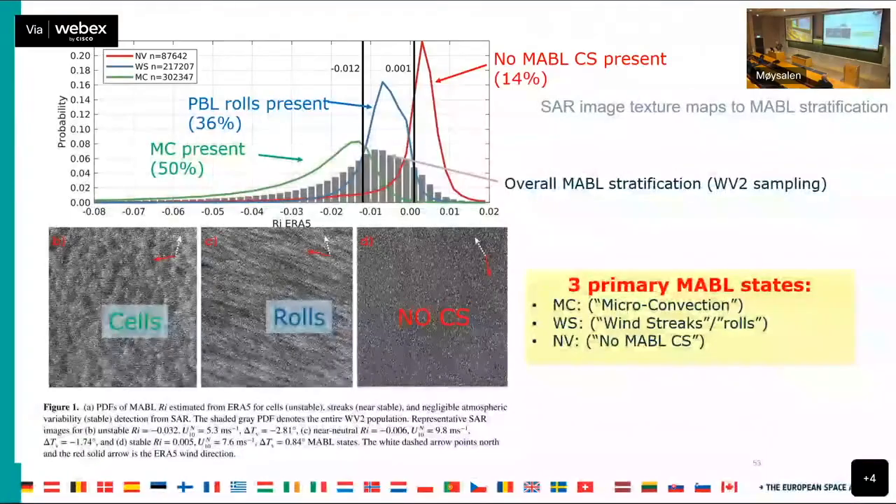So this is kind of the summary of way too many years of research to come to this relatively simple figure here. This is the same example of cells, rolls, and nothing. And we mapped that out against the ERA5 stratification parameter, a bulk Richardson number that we defined. If you look at the overall stratification, it's this gray histogram at the bottom here. You can see it's slightly unstable, generally near neutral. It's dominated by near neutral, essentially globally, at the wave mode sampling.